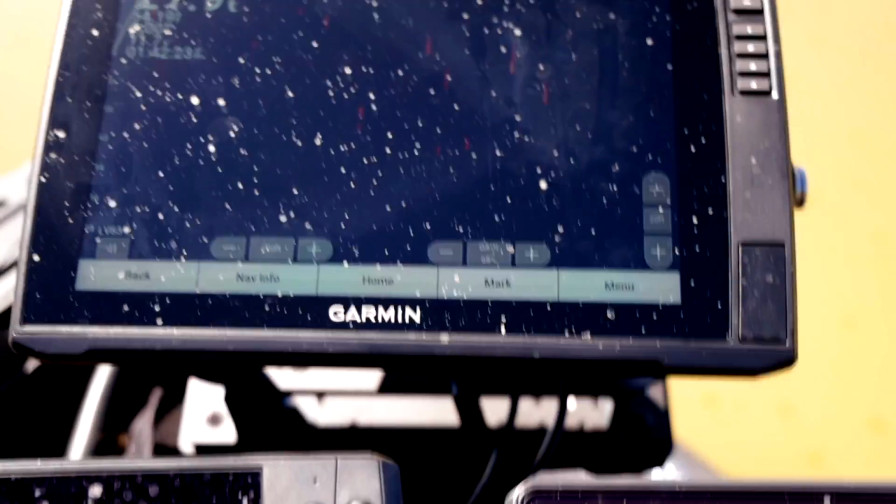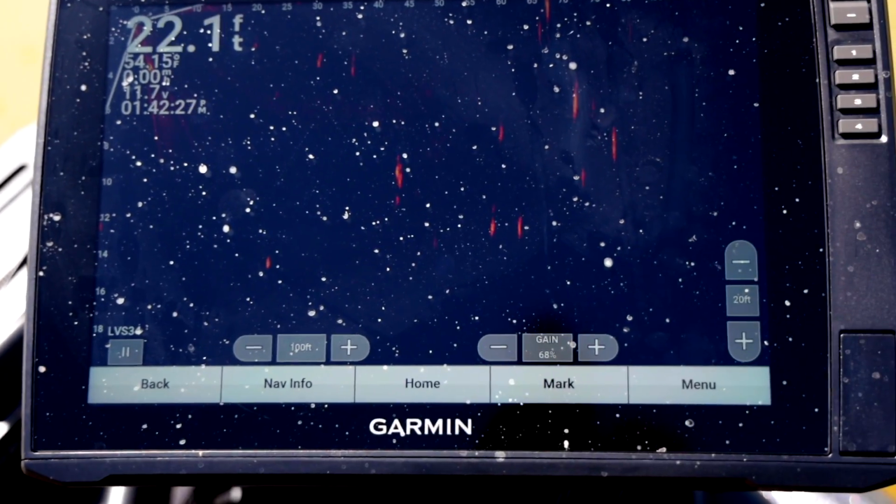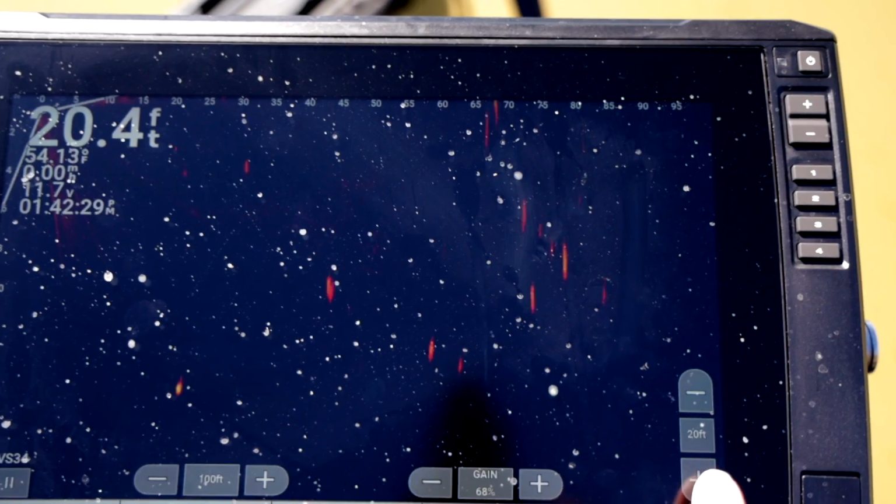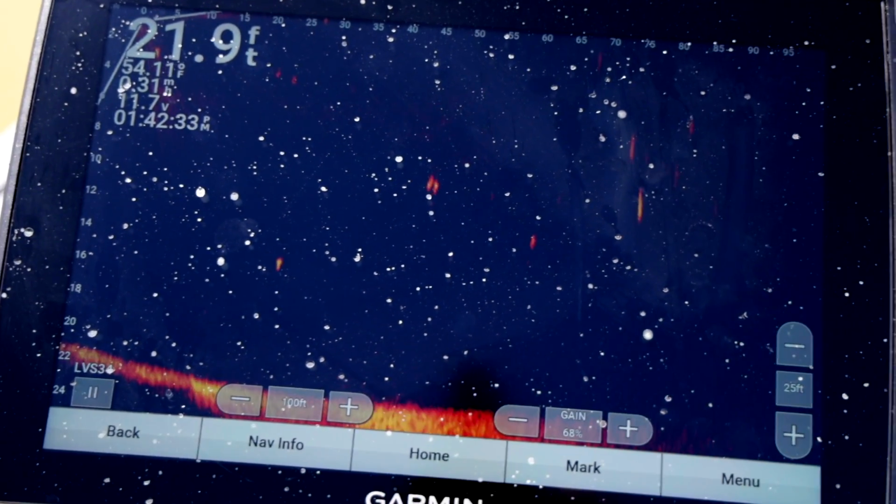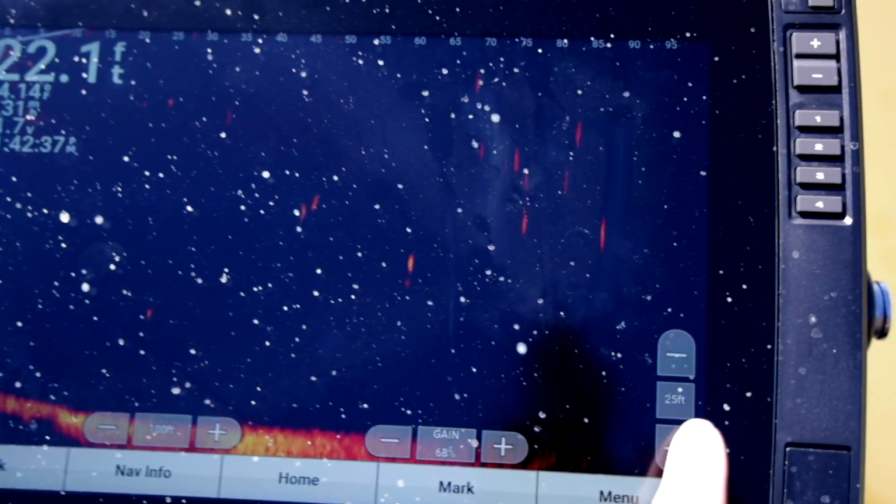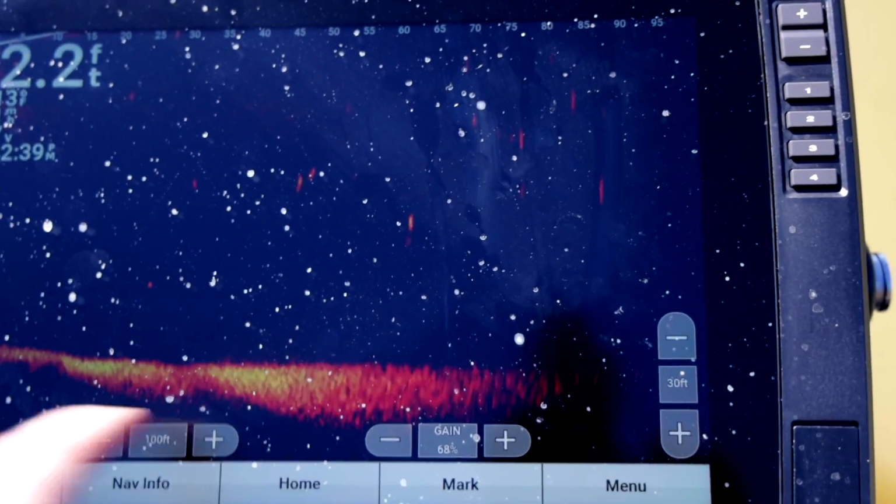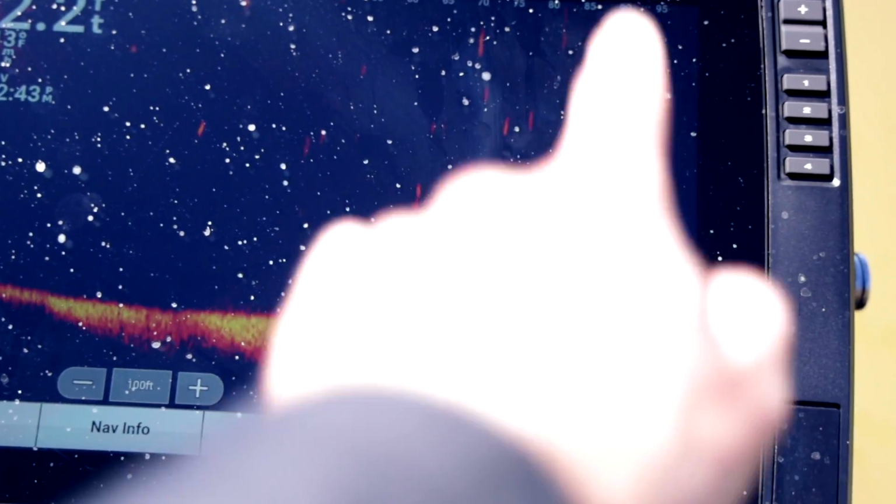Then on your daily basis change here, as you can see, I'm in 21.9 feet of water, but my bottom is only on 20 feet. So we're going to hit the plus on that. That brings it up to a 25 foot, so I can see the bottom there. I want to bring this to where I'm going to put this at 30 foot here so I can see the bottom the whole way out and be able to see what's going on out there.